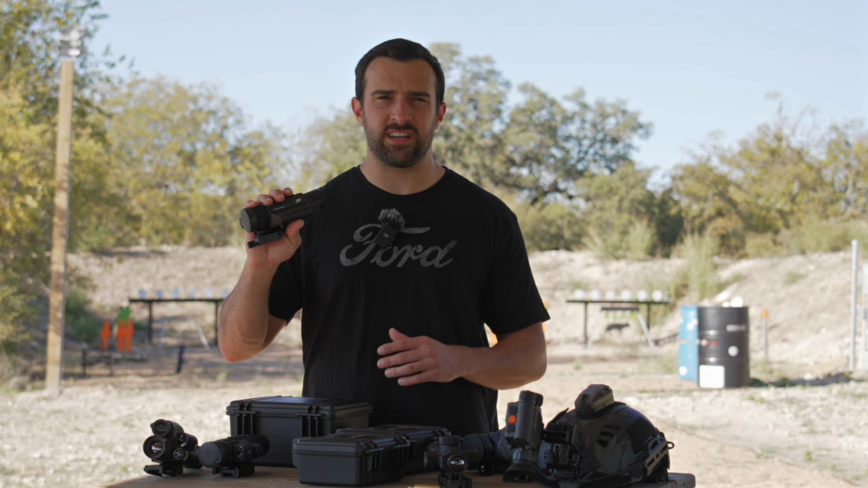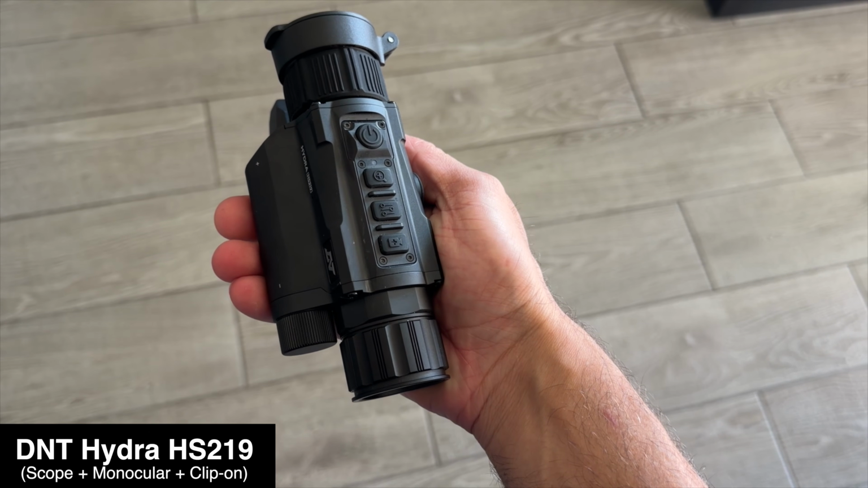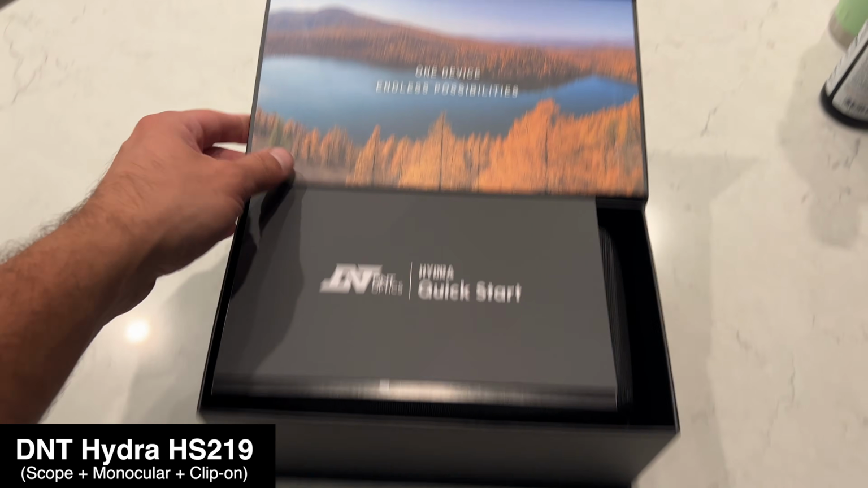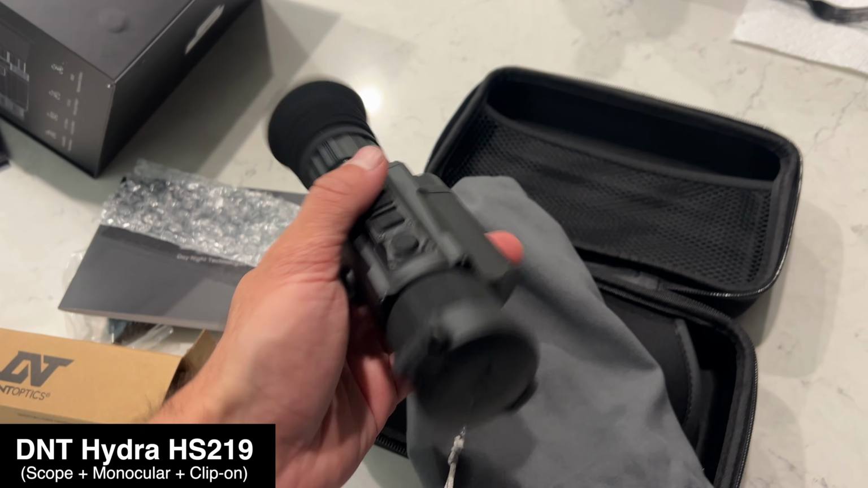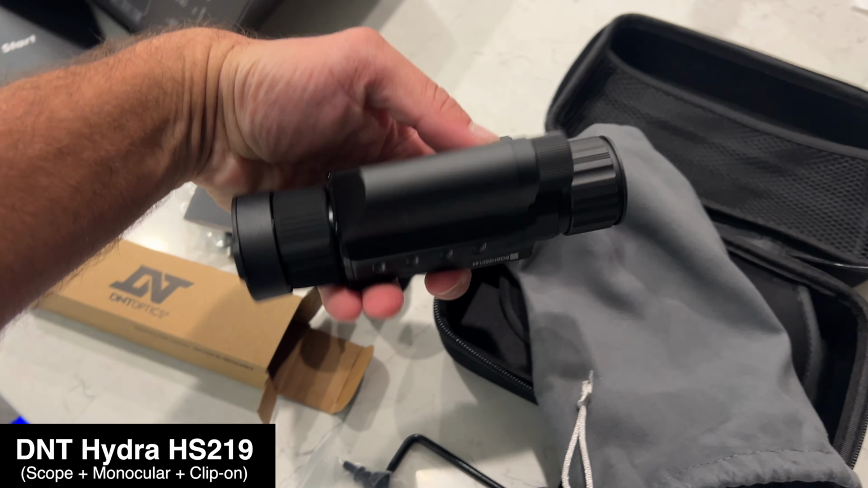And the one I'm holding here is actually the least expensive thermal of this entire comparison, and pretty hard to believe when we go through it. Specifically, this is the Hydra HS219. And what goes for all the Hydras is they are dedicated scopes, monoculars, and clip-ons as well. The clip-on thing I need to touch on because I've been wrong in previous videos, like I said. So can't wait to tell you about that. But again, that's all the Hydras, is a 3-in-1.